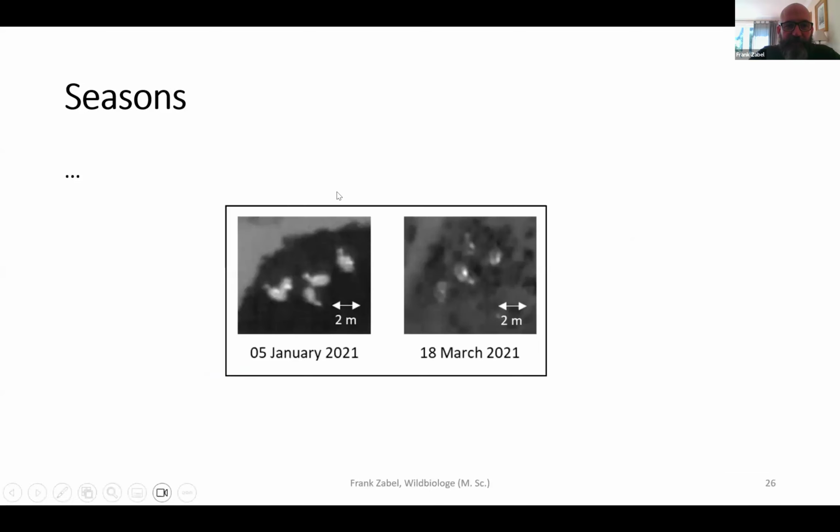So here you see an image which was taken on January 5, 2021. You clearly see the animals, but later in the winter, at the end of the winter, it was almost the same area, but the visibility was impaired a lot due to the decreased metabolic activity. So this is important to bear in mind when it comes to the timing.